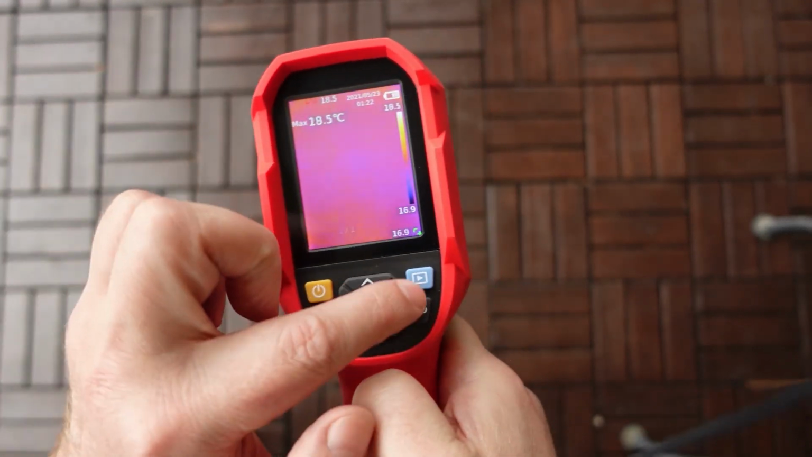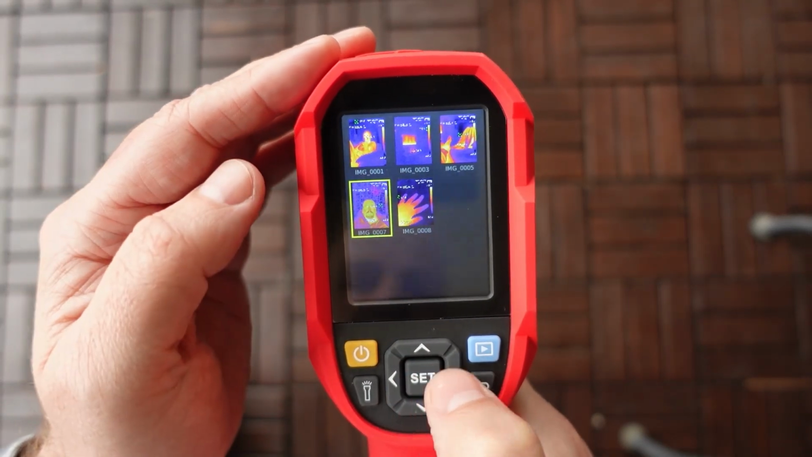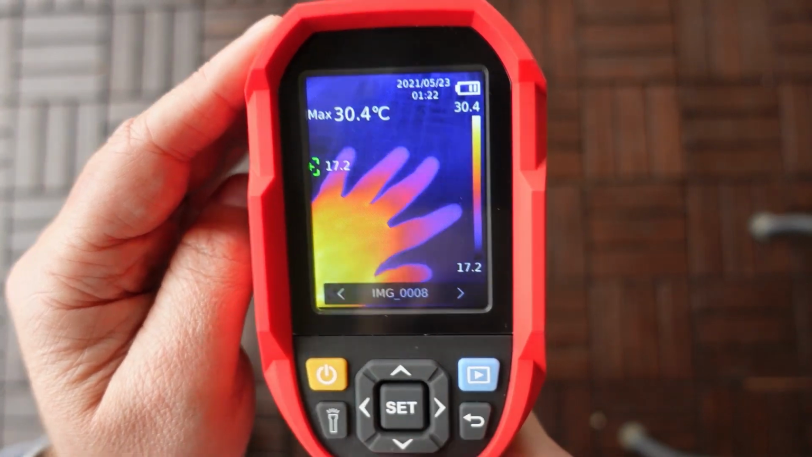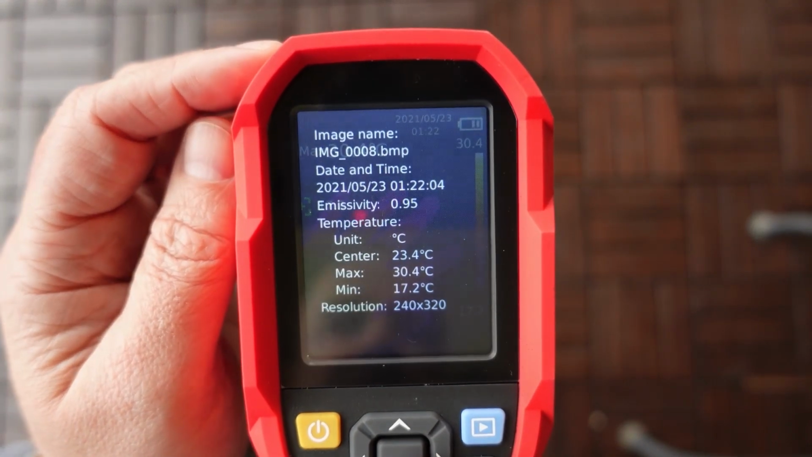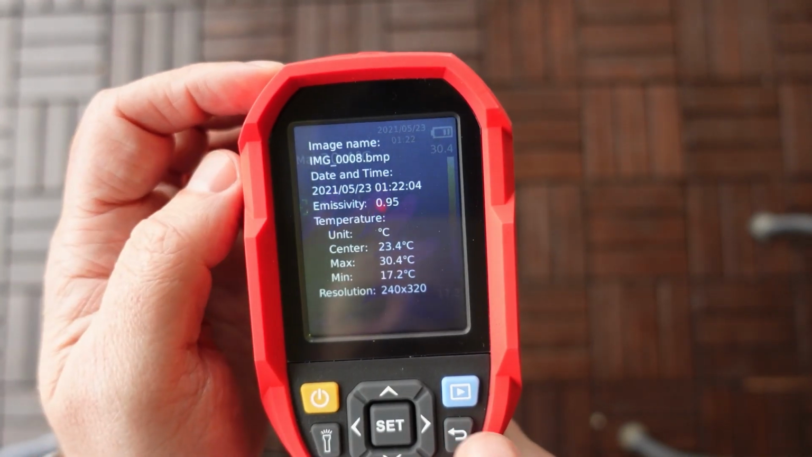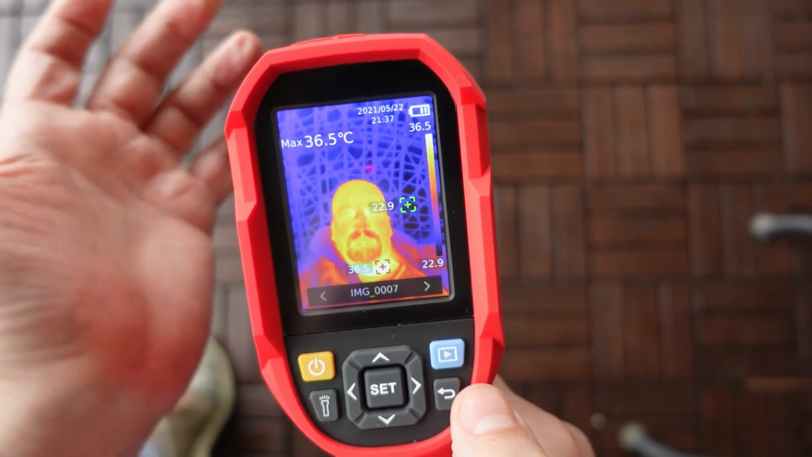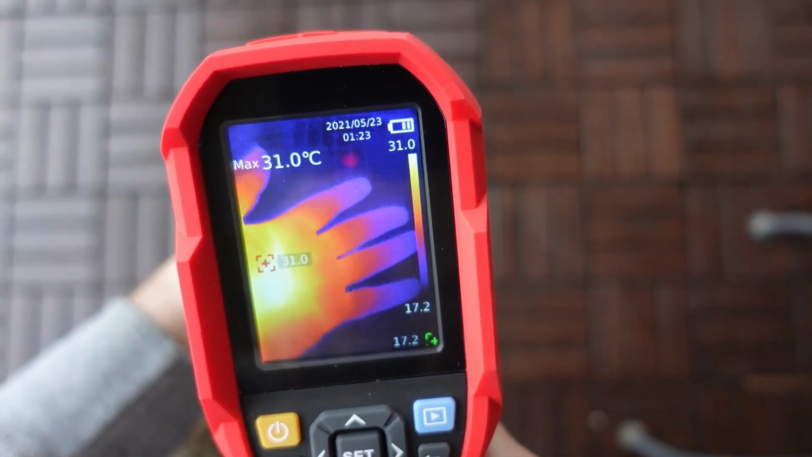By the way, with this button I can check the saved pictures. These are images I saved so far. Well, this is me, so you can see the beard has nice thermal insulation. This is the last picture I recorded a few seconds ago. And here we can see more information about this picture: maximum, minimum, units, recording time. And again, if I want to delete it, I go here. And again, confirmation. So too many steps, but maybe that's okay to prevent accidents. And again, back to the imager.